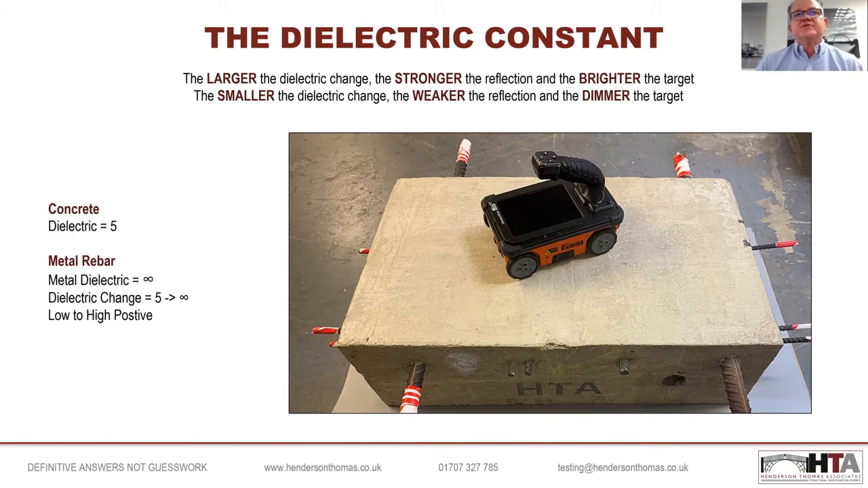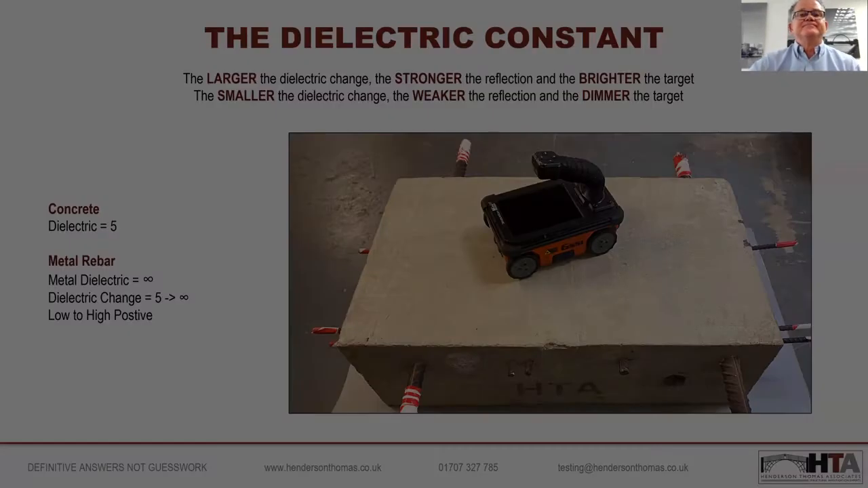Going on from this, and I'll talk about this a bit later in the presentation, the smaller the dielectric change between materials, the more difficult it will be to pick up. So just very briefly, if you were trying to pick up a clay pipe in clay soil, because the dielectrics are so very similar, it may prove problematical to get as good a result as we're seeing here, where it's steel in concrete.